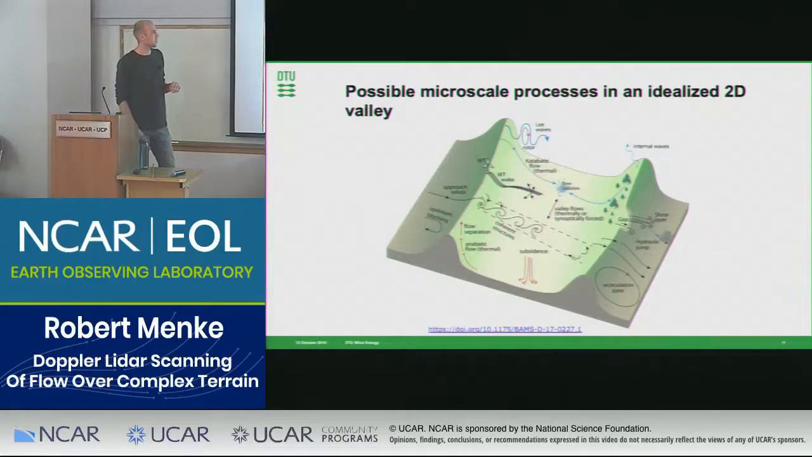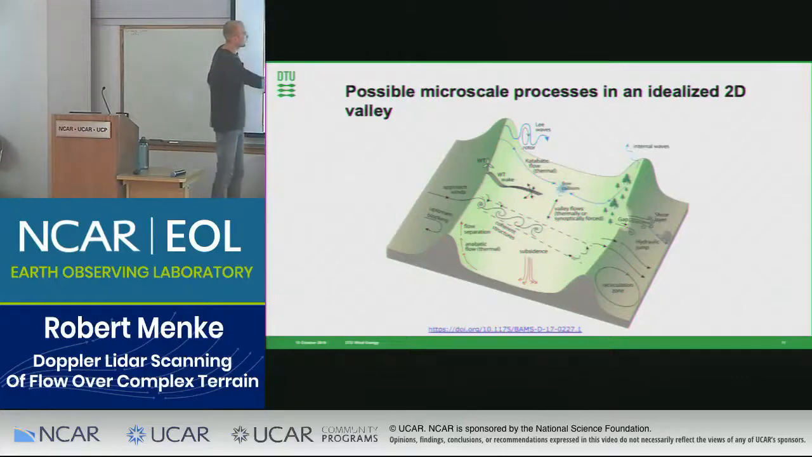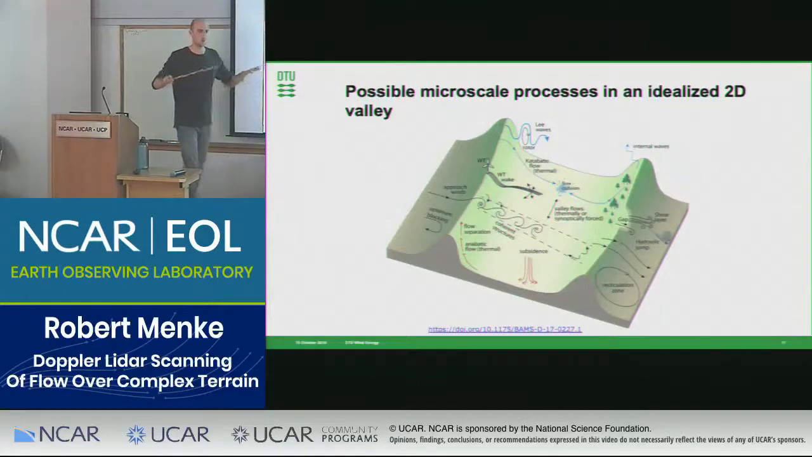So what we could expect at this double ridge location: blocking effects, then interaction of the terrain and the wind turbine wake. We had a single wind turbine located on the southwest ridge, some waves, katabatic and anabatic flows, recirculation zones, and then gap flows. There was a small gap in the northeast ridge.